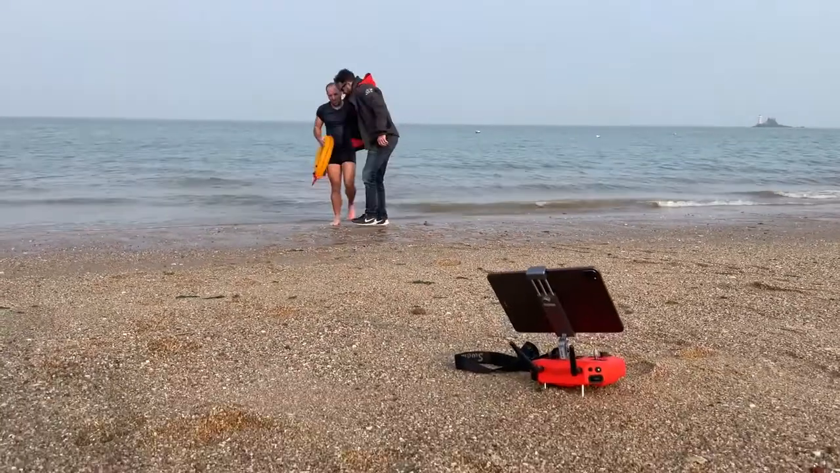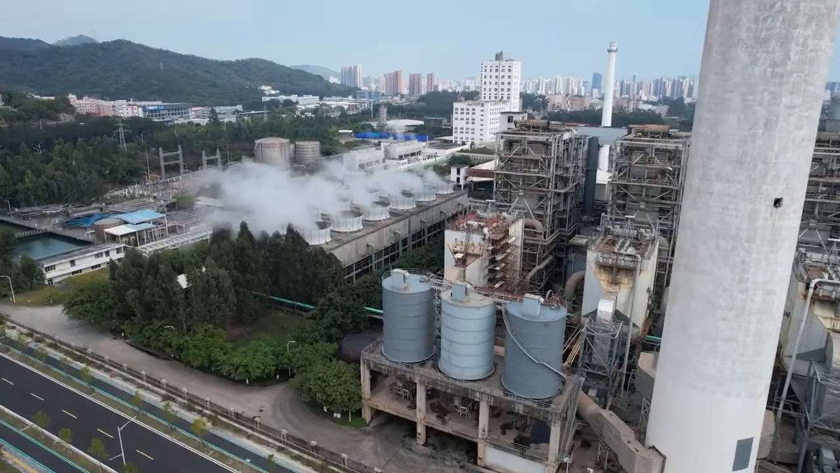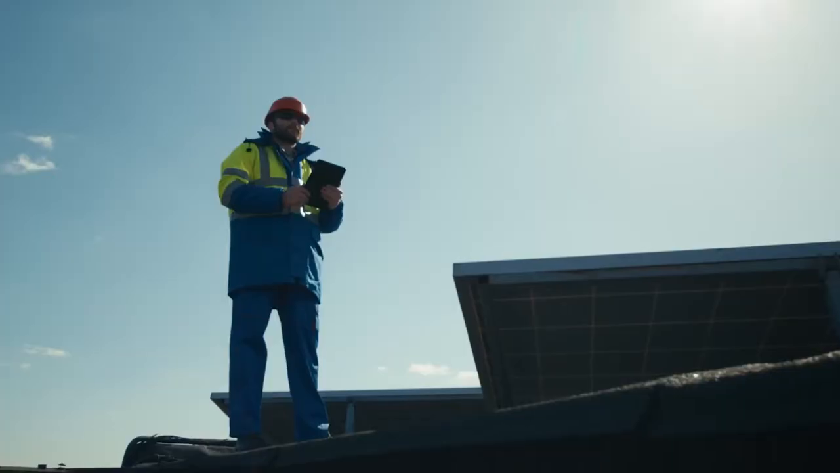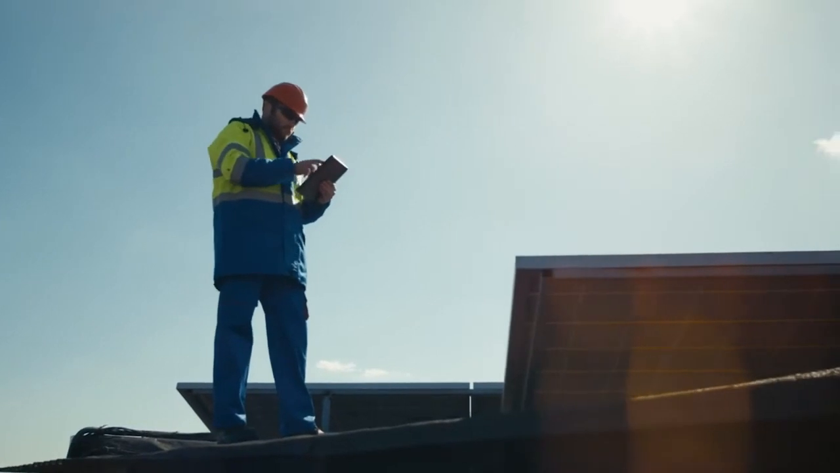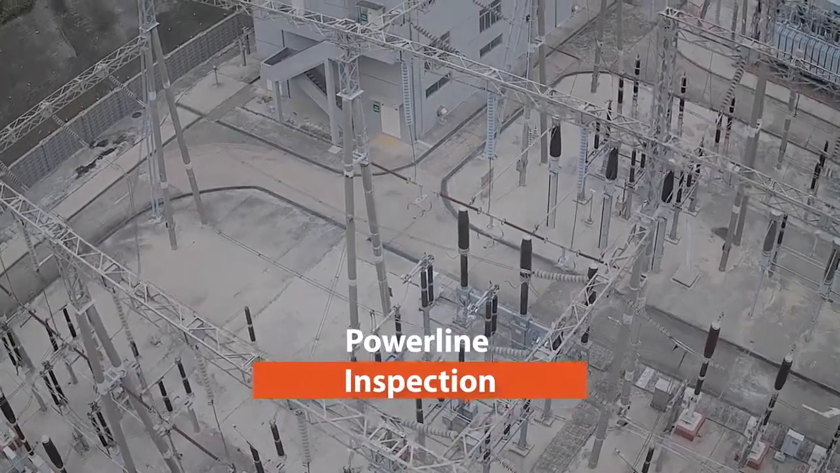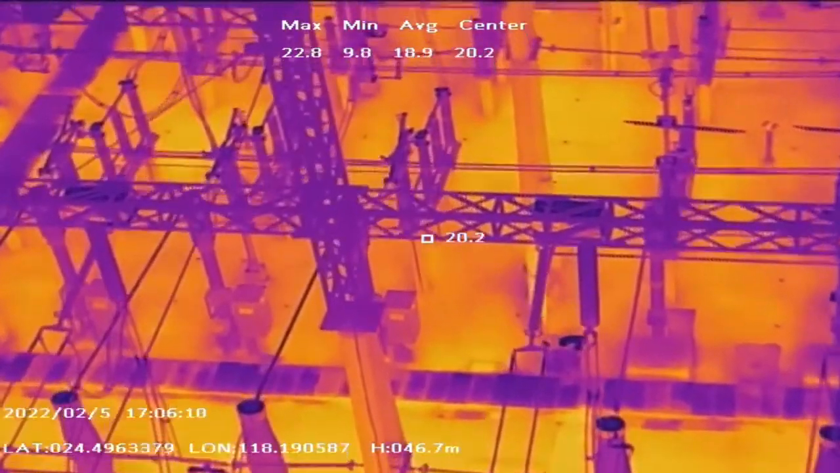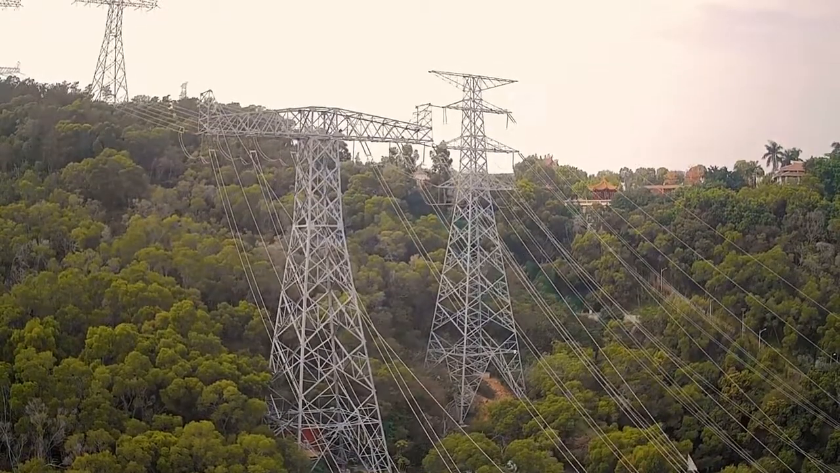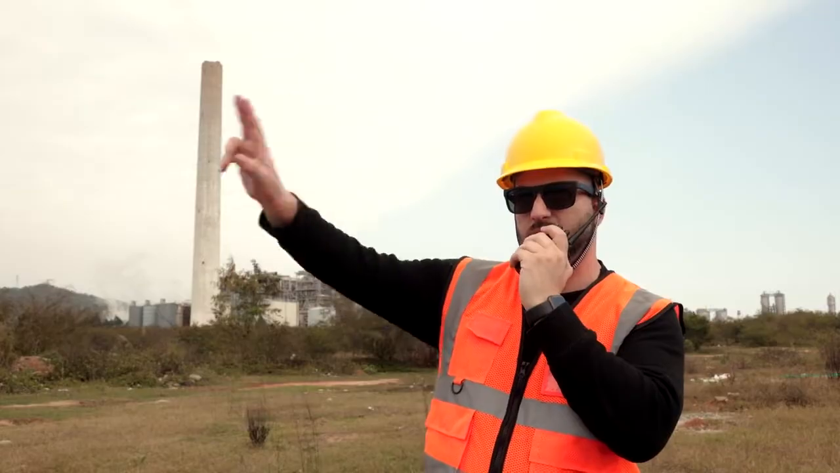The integration of SplashDrone 4 and GC3-T takes the efficiency of industry inspection to a whole new level. Technicians can scan a large number of power lines and quickly switch views to give a visual confirmation of the object of interest on the SD Fly app without putting their lives at risk. The SD Fly app provides real-time temperature information and immediately sends out alerts if an object exceeds a preset temperature limit, which might imply possible points of failure.